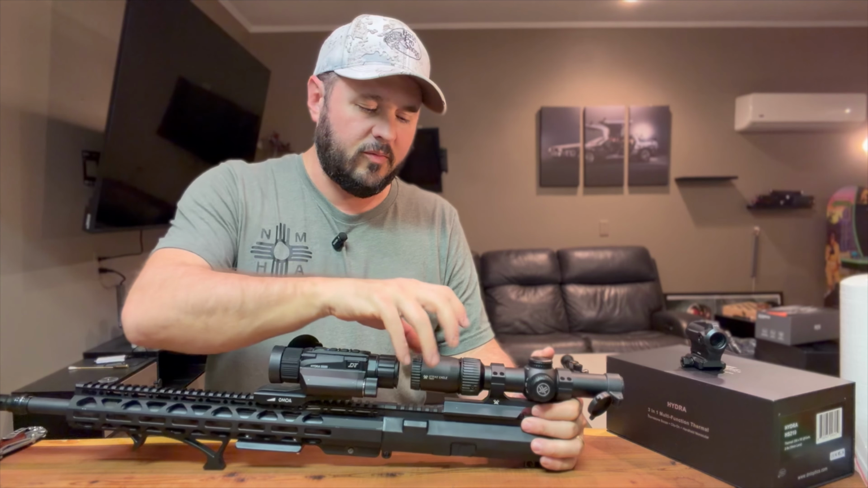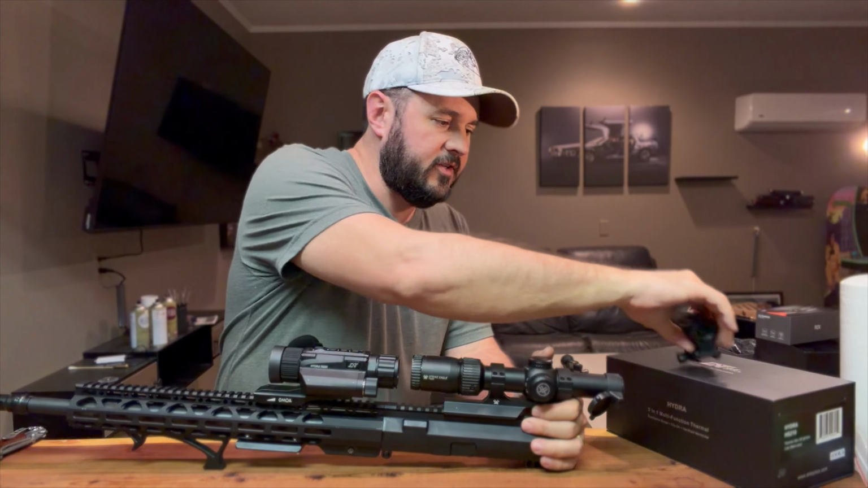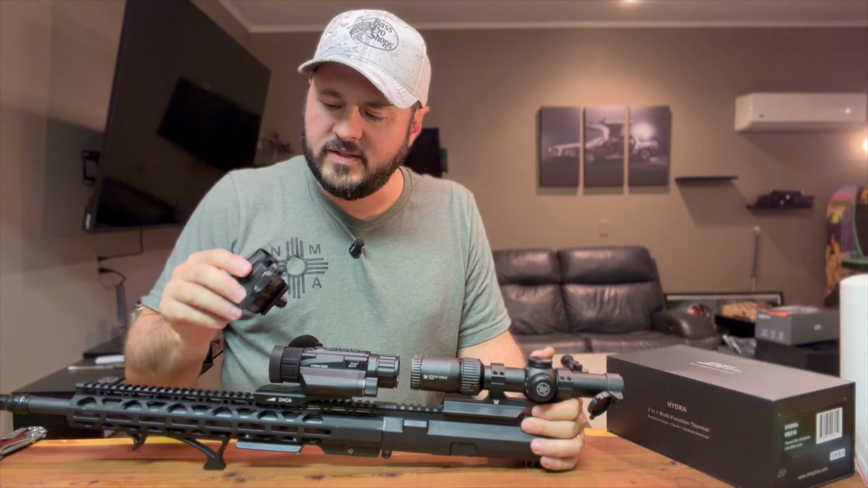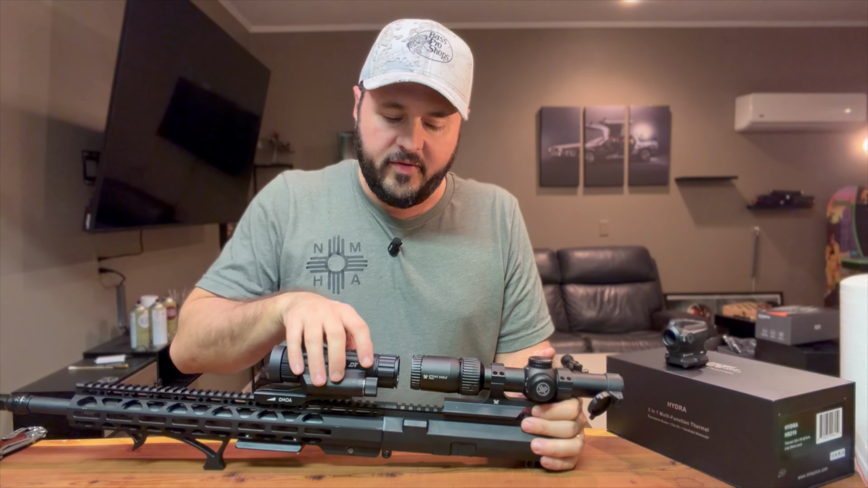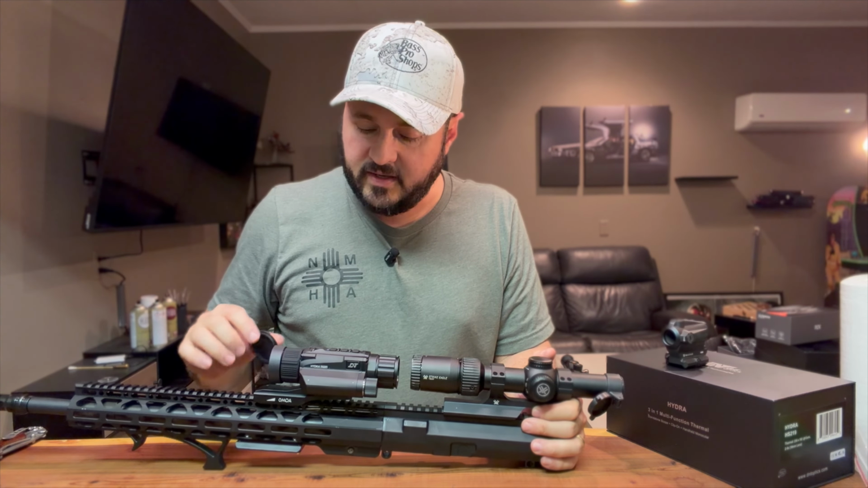There is a little bit of a fisheye lens look when I'm viewing it that way. I did try it with the red dot. I think you could use other scopes as well. The red dot wasn't as good, but there was no fisheye look to it. But that is a cool feature with this little thing. And then obviously, you can take it off and use it as a monocular. Really cool feature. This thing can do a lot.